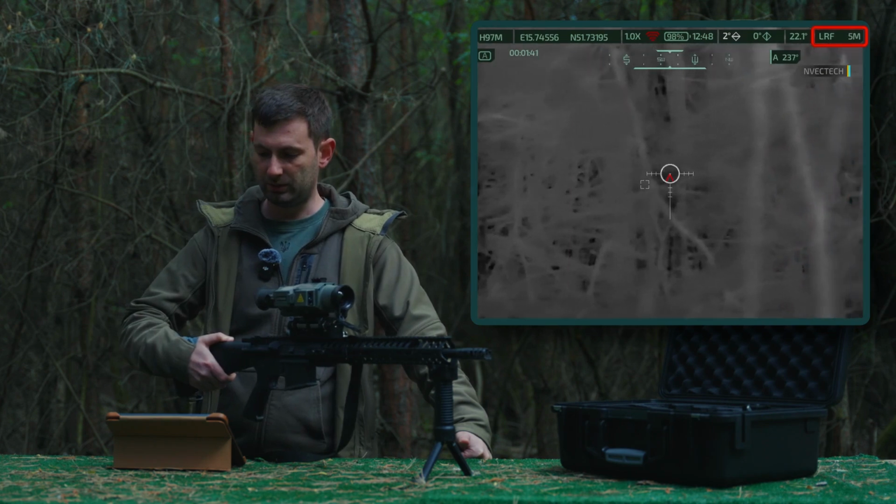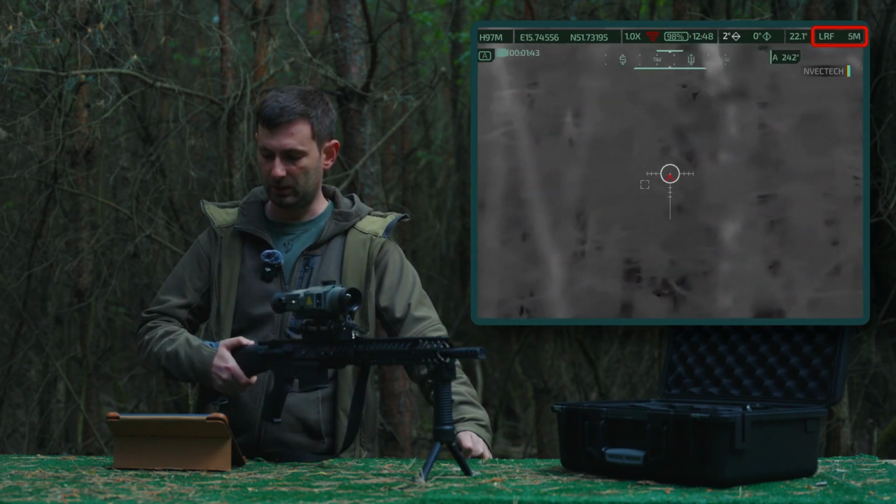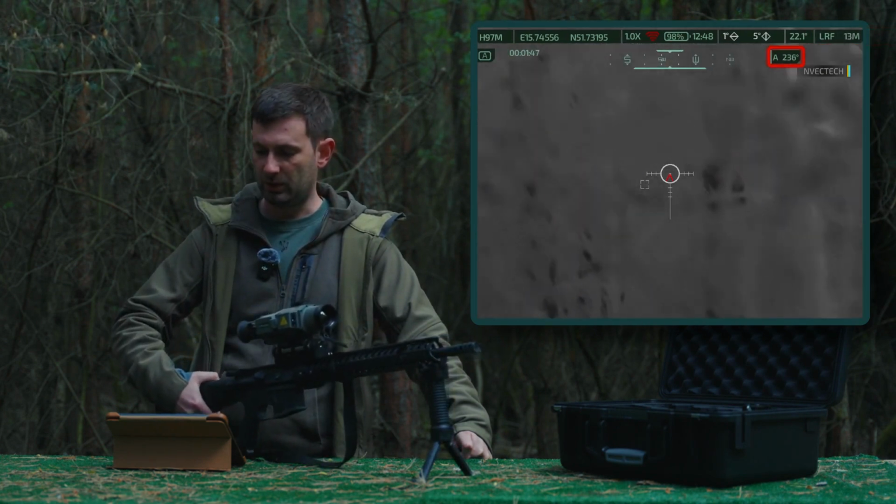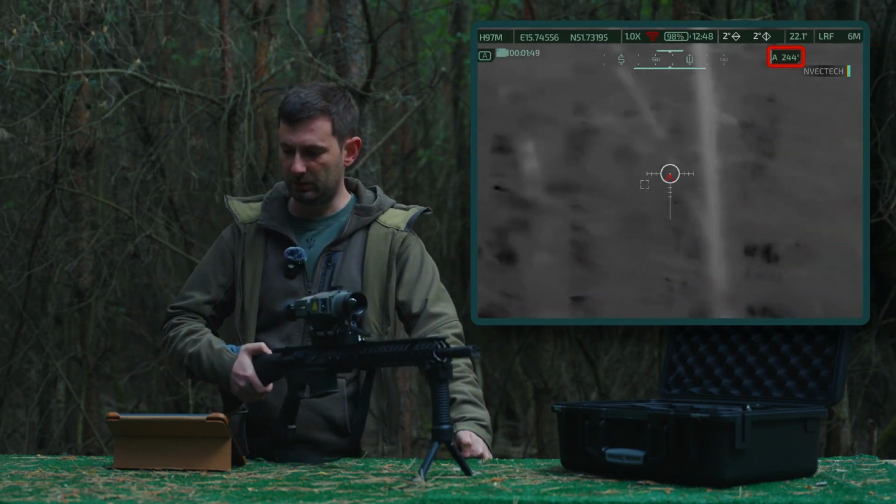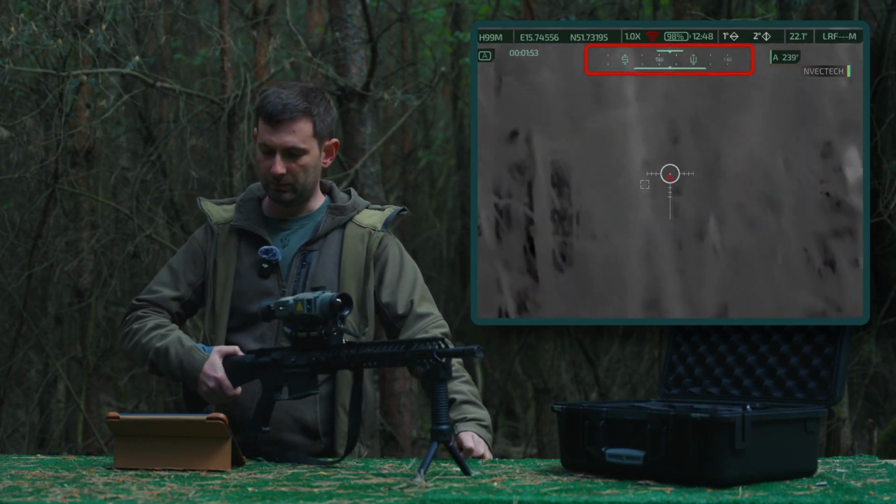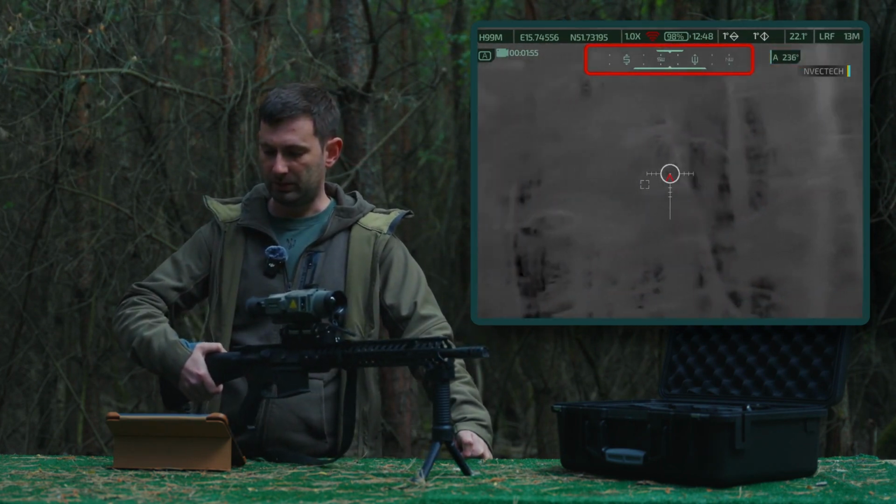You can see a square in the center. This is the rangefinder target area where the measurement is taken. Below, 238, 238, 246, 246 and so on, this is the azimuth. And in the center, there is a compass.